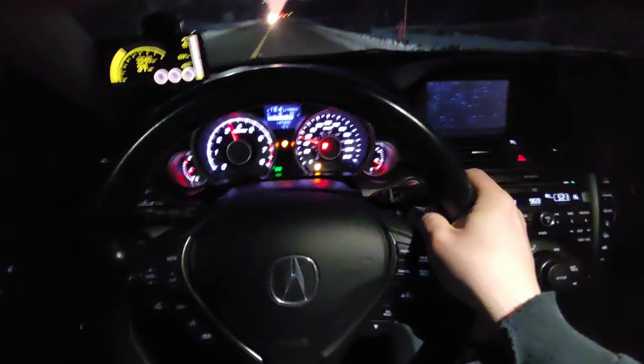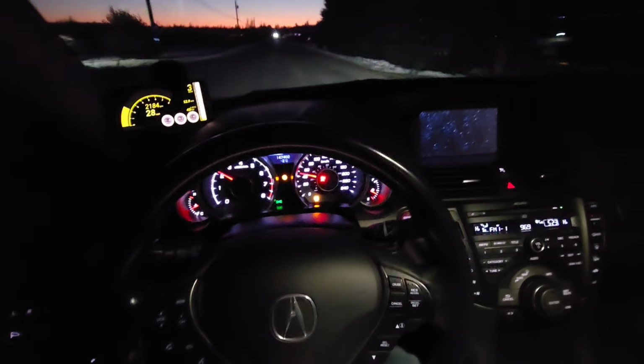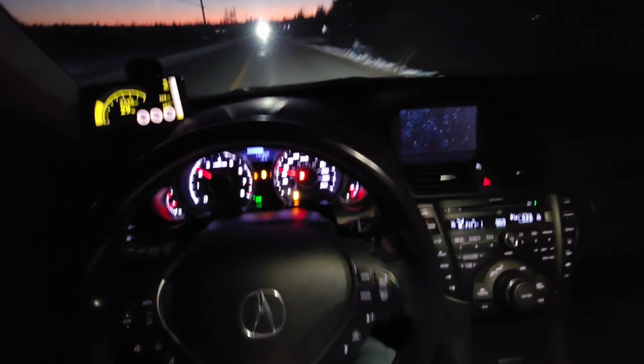It's bumpy and my exhaust is so low, I'm scared to rip it off. I definitely would like to get a brake upgrade one of these days, hopefully next year.